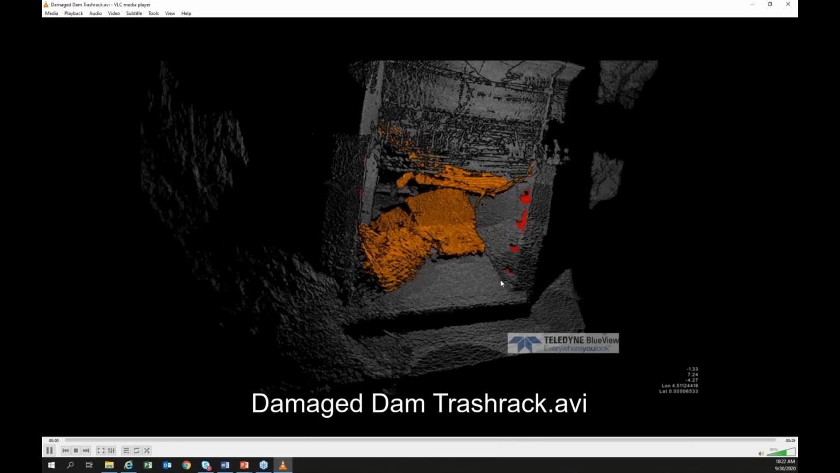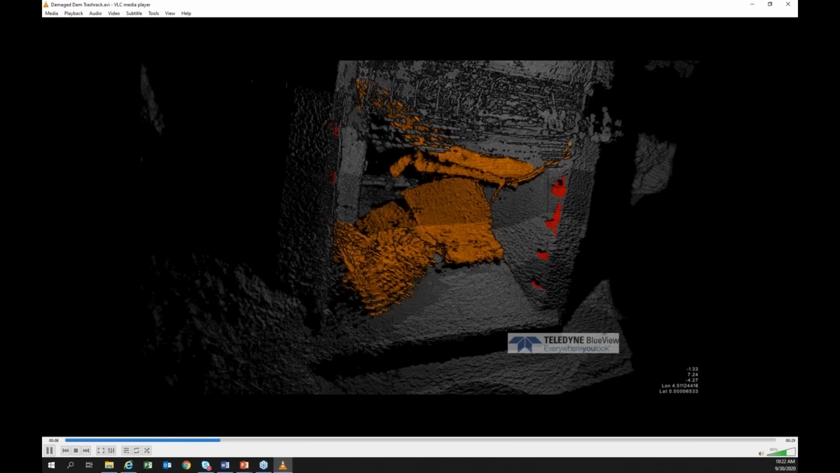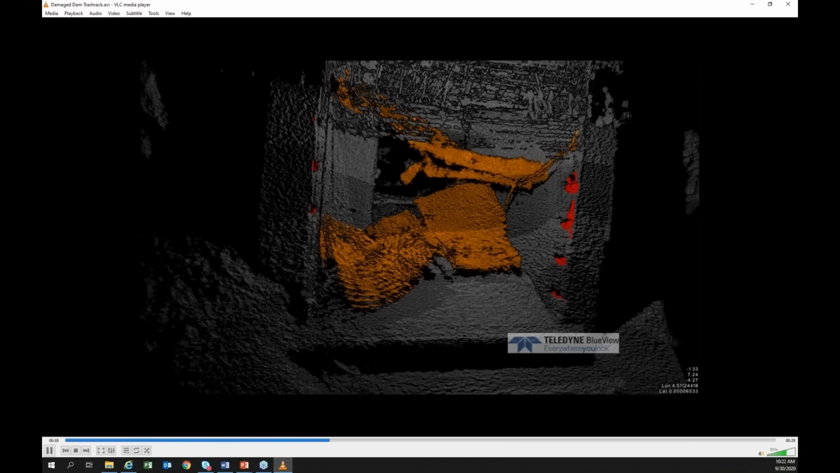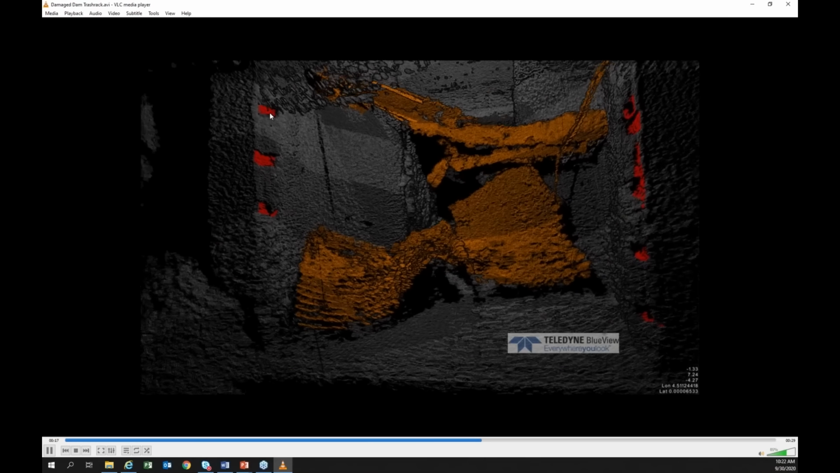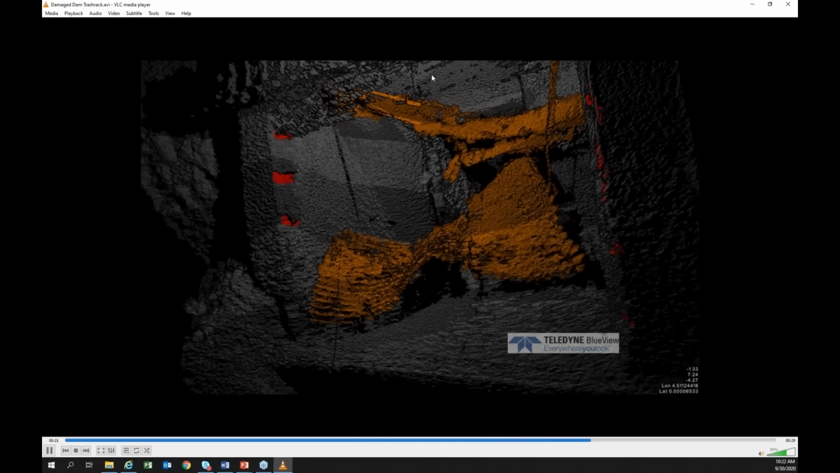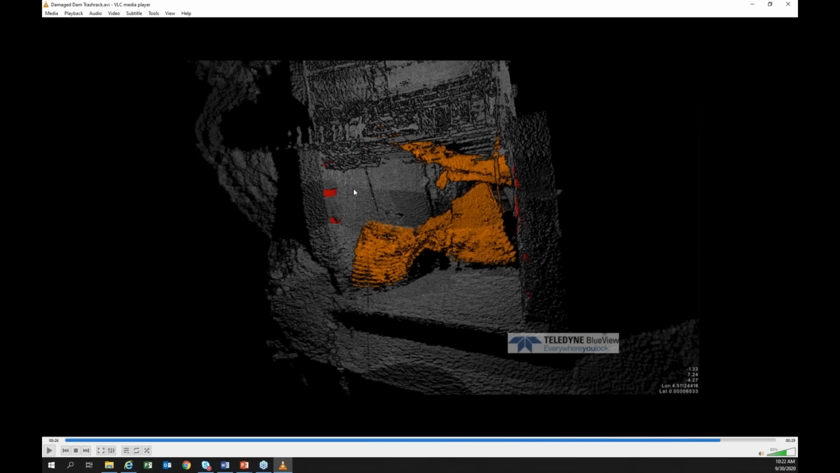There was some debris that went through the turbine and damaged the turbine. So they shut down this whole section, this whole intake, and used the 3D sonar to deploy down through a manhole or an inspection hole inside the dam itself, and found that the trash rack had basically ripped off of the structure itself.